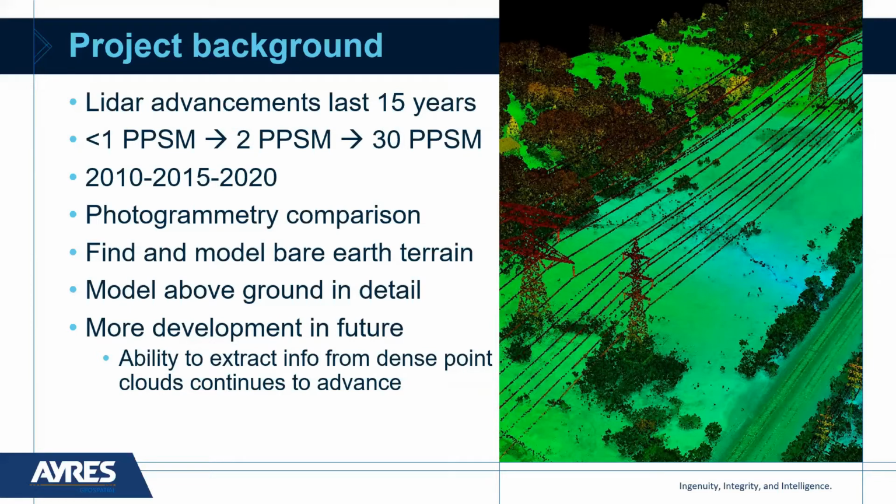Other than the fact that I've been working with LiDAR since probably the late 90s, and it is amazing the technology that we've seen developed and emerge over time. That's kind of my one word answer with LiDAR.